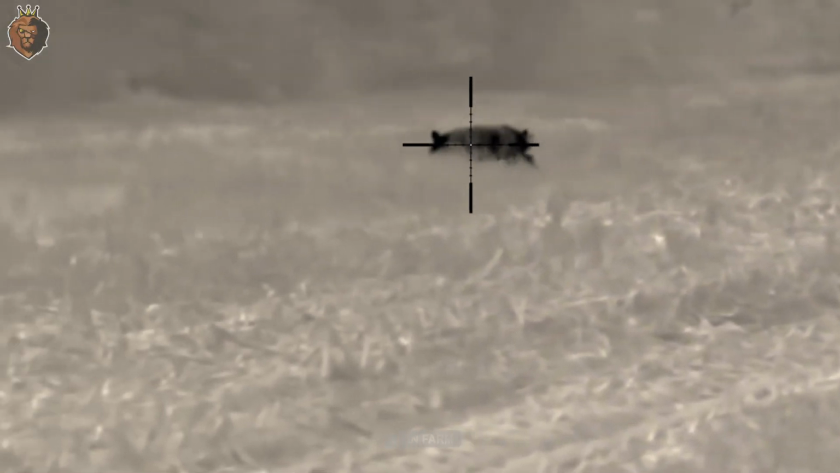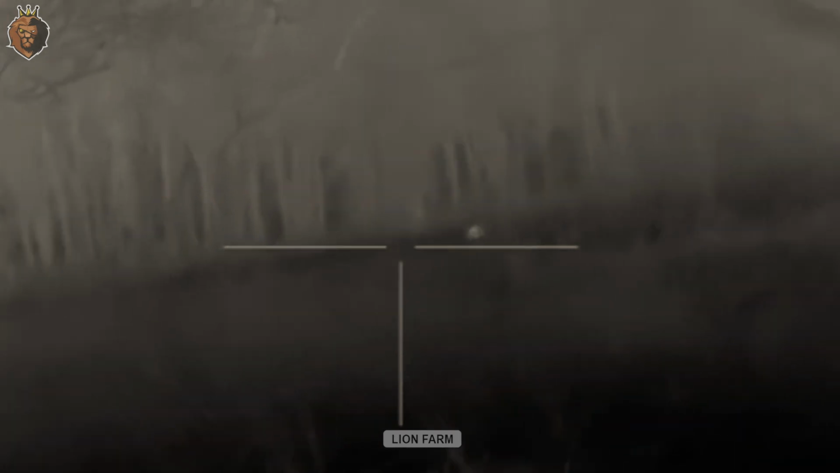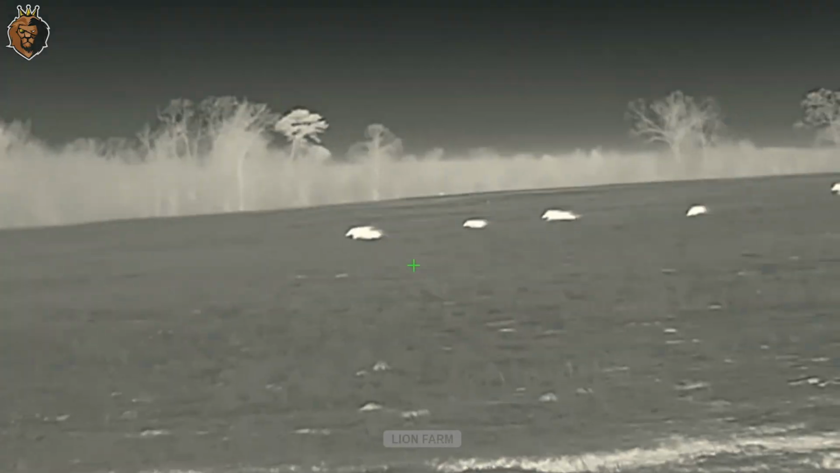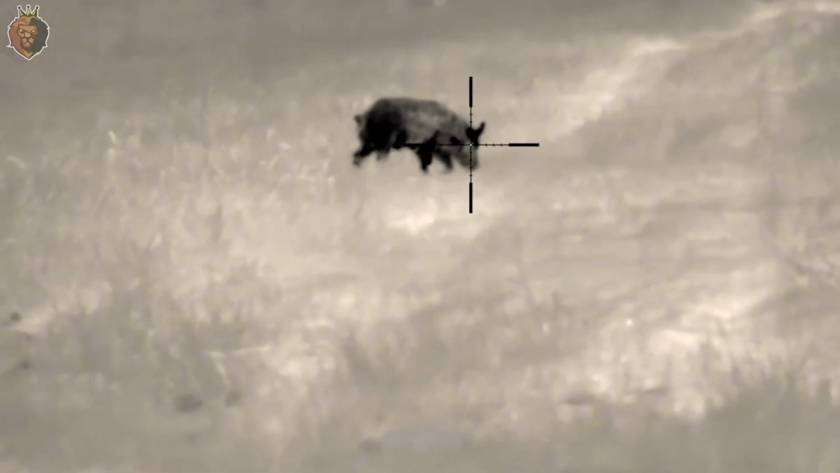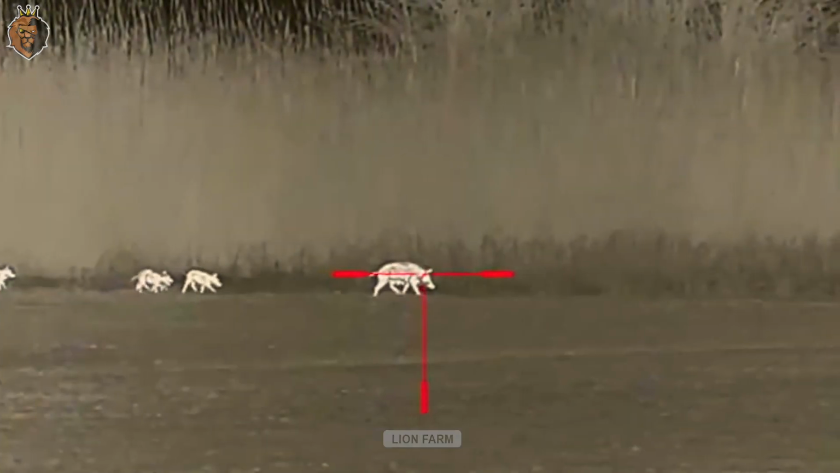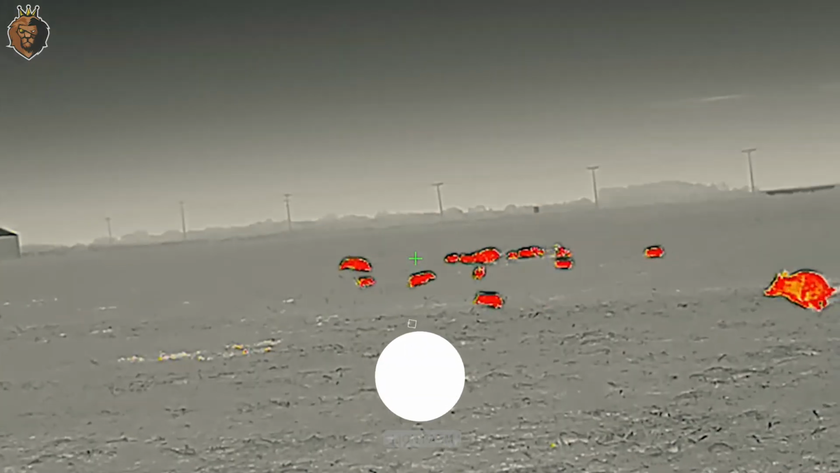A fairly large herd comes into Ronald's thermal view. Without hesitation, he fires multiple rounds. The glowing dots on the screen disappear one by one. His ability to shoot quickly and accurately in low light is impressive. The night's haul is plentiful thanks to careful preparation.